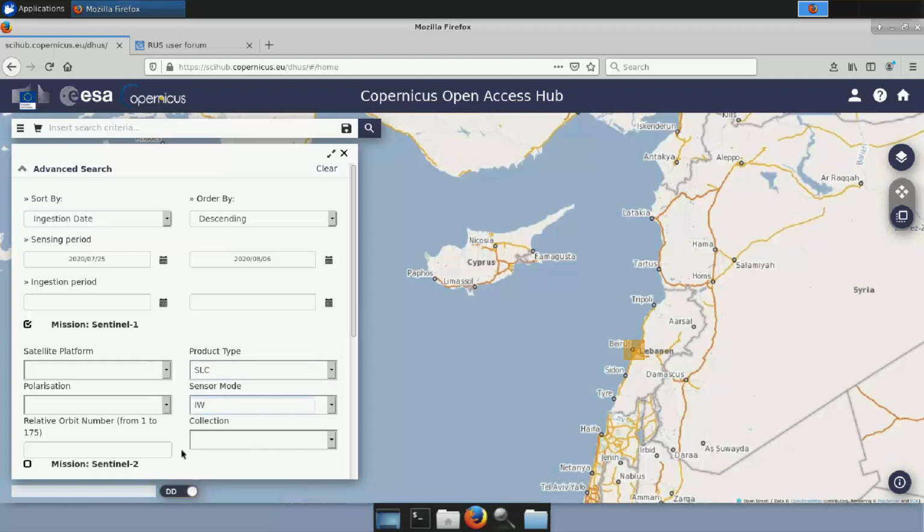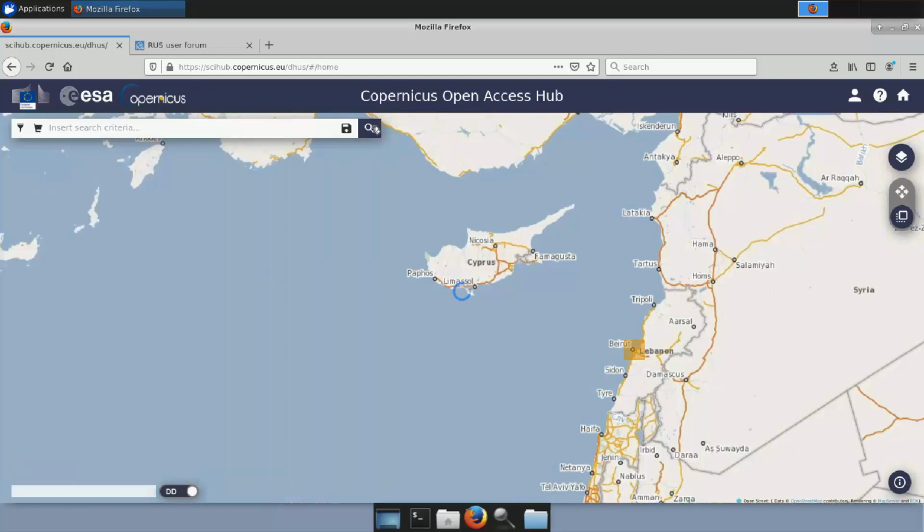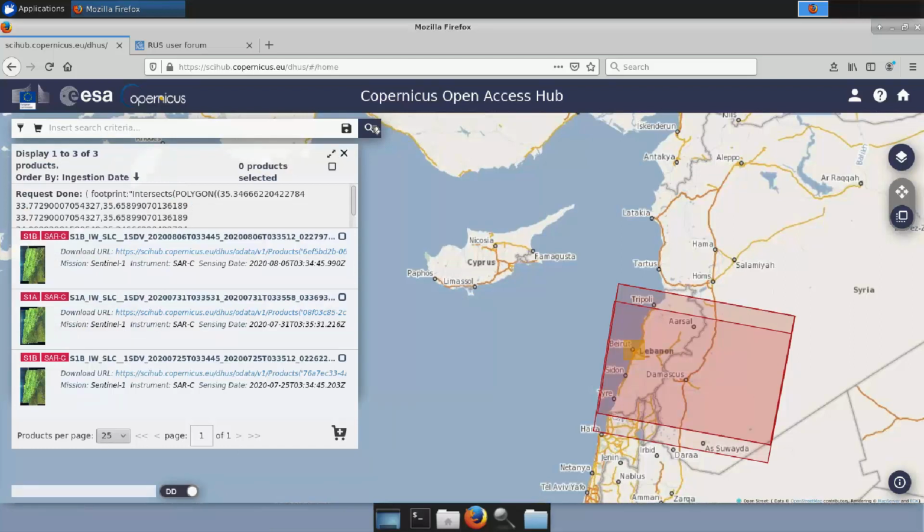And if we know the relative orbit number, which in this case we do, then we insert it so that we have results only from this pass. In this case, it is 21. Once we have everything inserted, we click on Search. We see that we have 3 results.